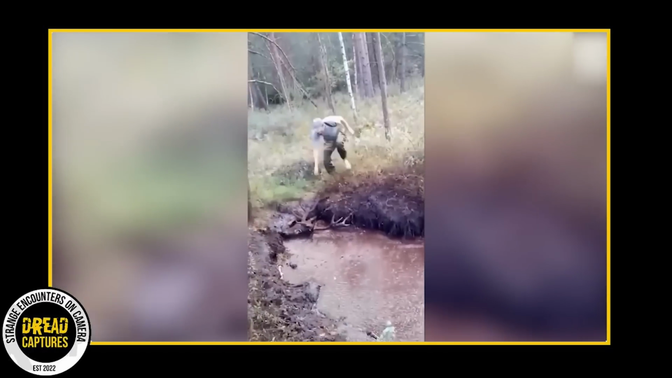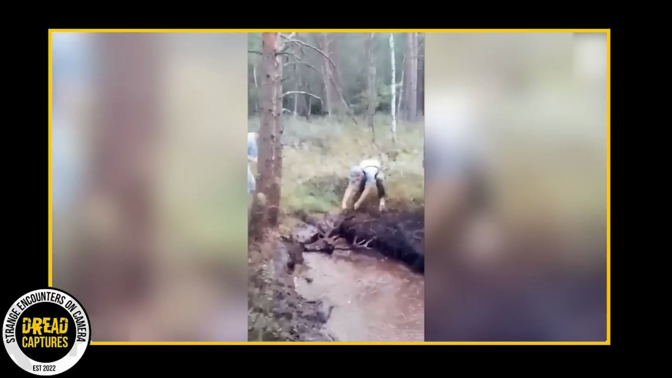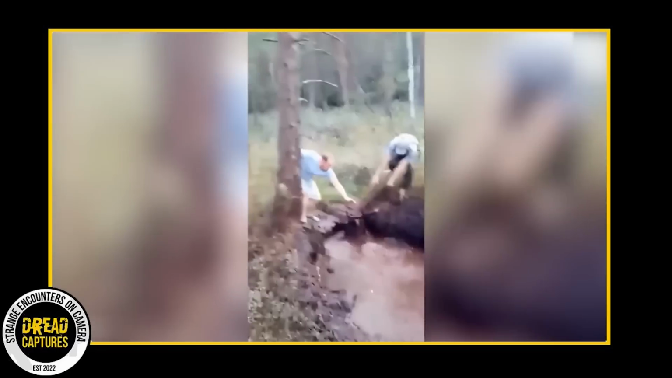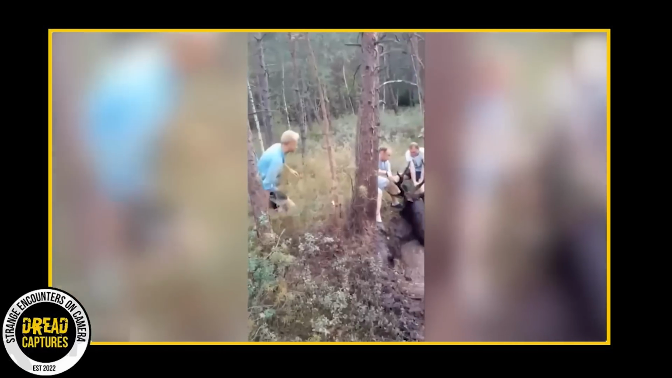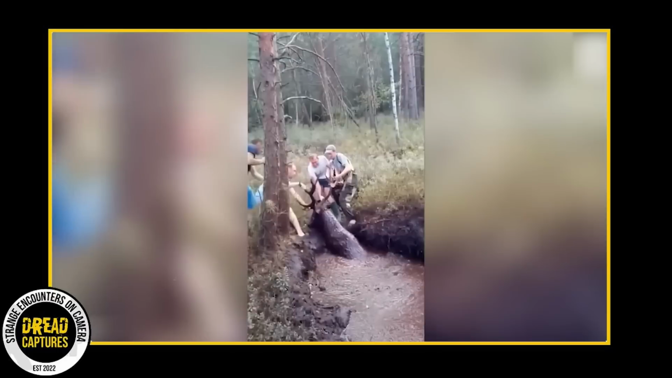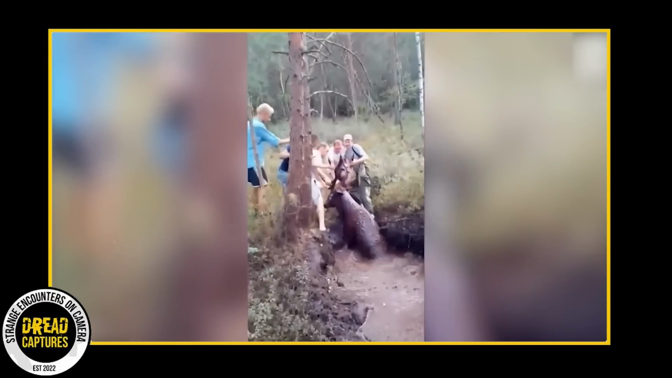This big elk was stuck in a mud bog, barely able to keep its head out of the mud. The elk had likely been struggling in there for hours, almost completely submerged. It took 5 people to pull it to safety. You can see how exhausted it is afterwards.